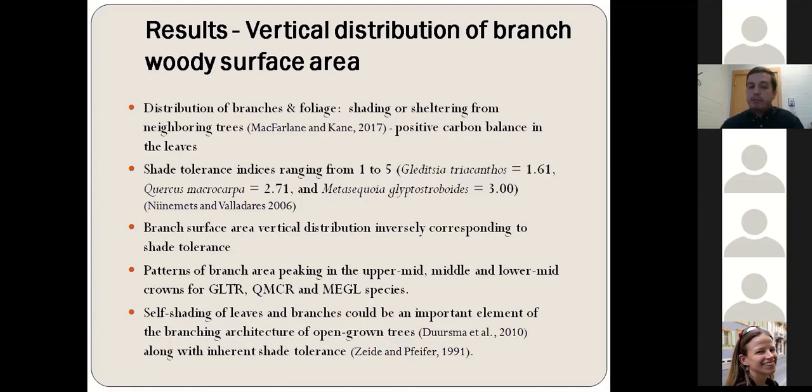Now, this is important because it means that the branch surface area vertical distribution was inversely corresponding to the shade tolerance of the species, because of the patterns of branch area peaking in the upper mid, middle, and lower mid crowns for the Gleditsia triacanthos, Quercus macrocarpa, and Metasequoia glyptostroboides trees. So we can assume that the self-shading of leaves and branches could be an important element of the branching architecture of the open-grown trees, along with their inherent shade tolerance. But there might also be some other factors at play here.